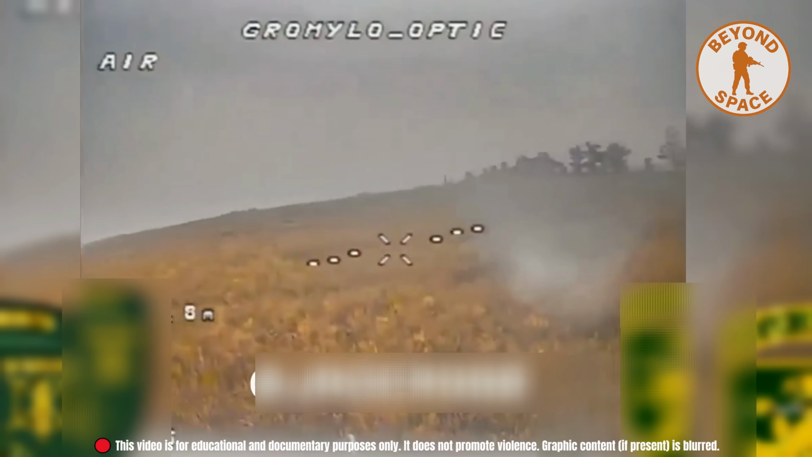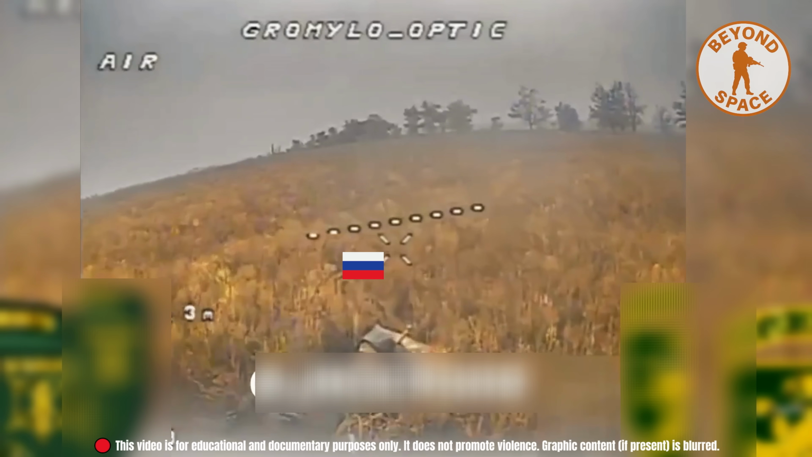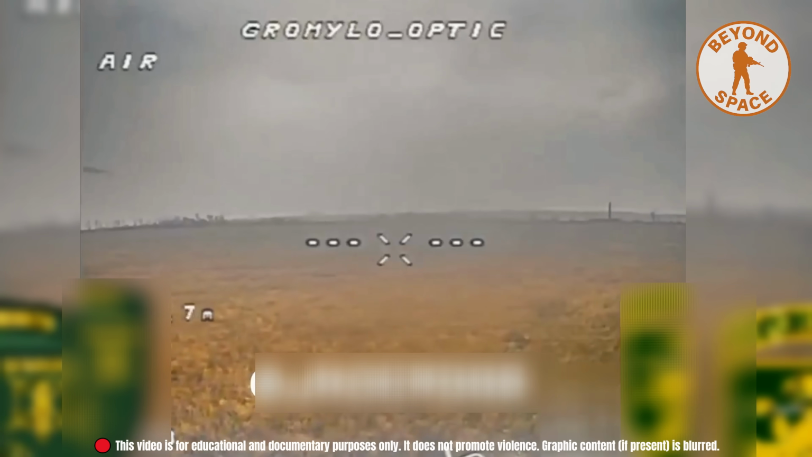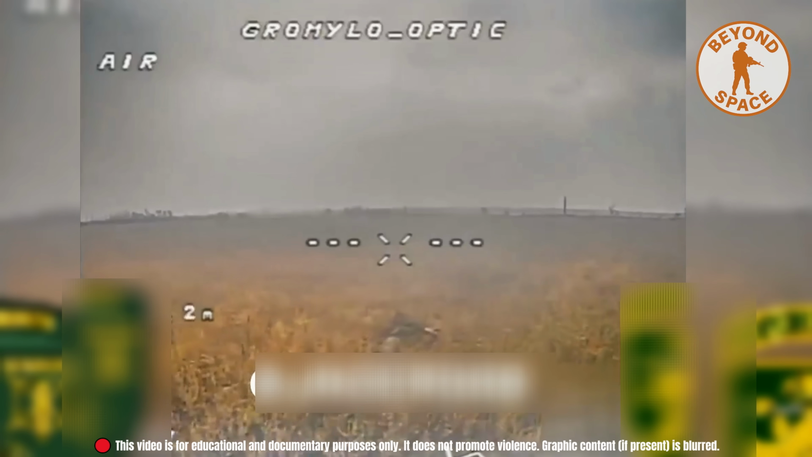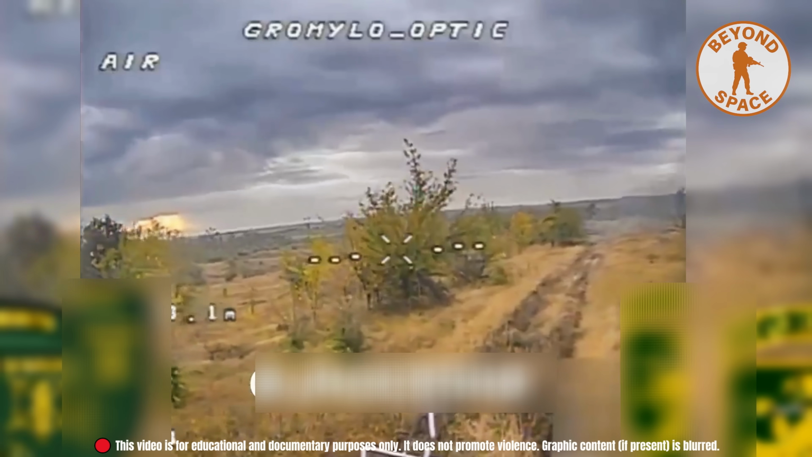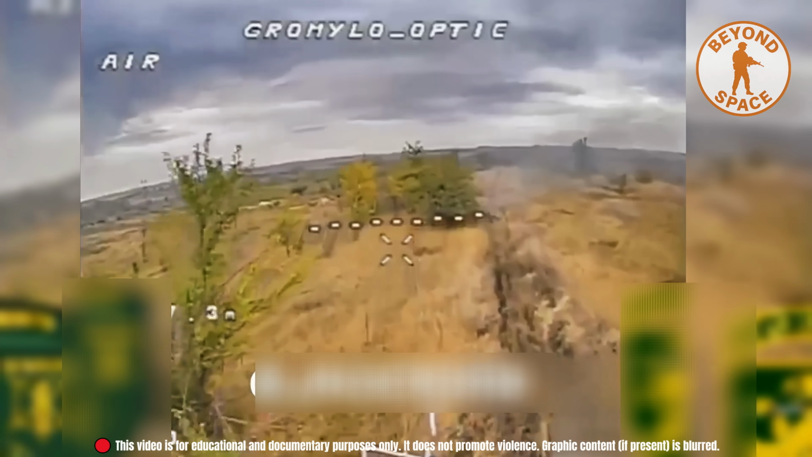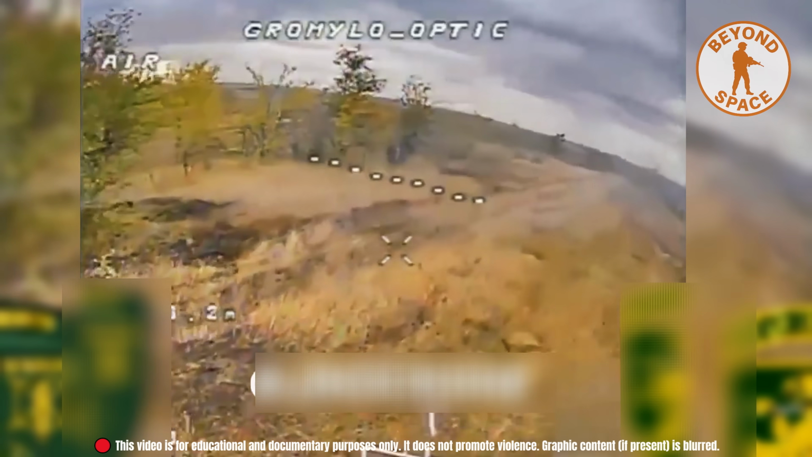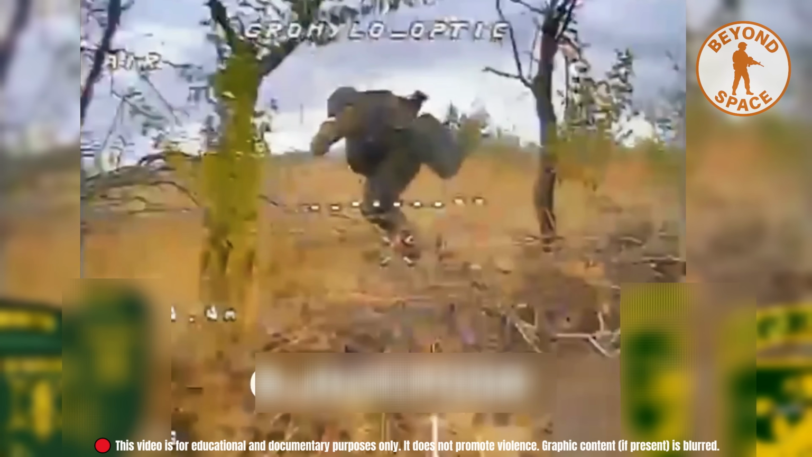Pokrovsk direction. Drone teams from Ukraine's 68th Jagger Brigade scanned tall vegetation. Movement triggered a strike. A lone soldier well hidden in the grass was marked first, just meters away. Another froze, face down. Both positions were neutralized in sequence. Elsewhere, one soldier crouched beneath a tree. An FPV drone locked on and closed in fast. This sequence shows how drone networks erase safe zones by layering surveillance with autonomous follow-up strikes.